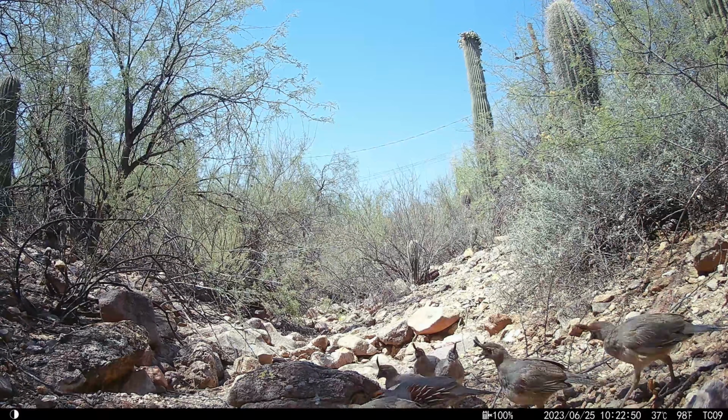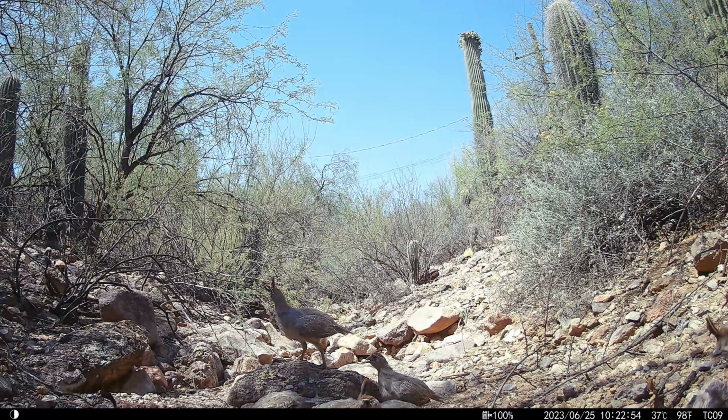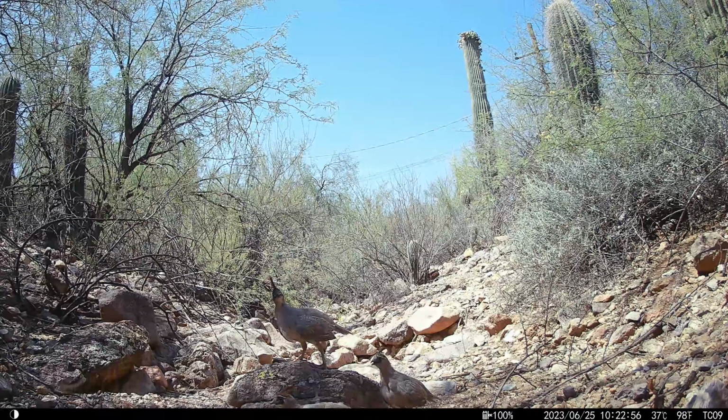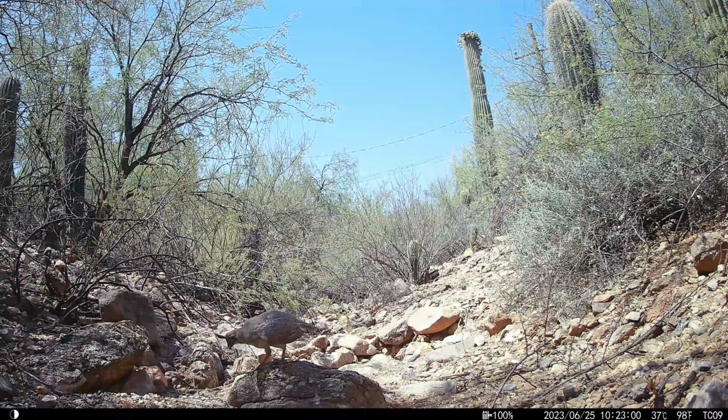I like this video because you can see the young male quail in the family imitating the behavior it will use later as the adult male quail in a family. They act as lookouts.